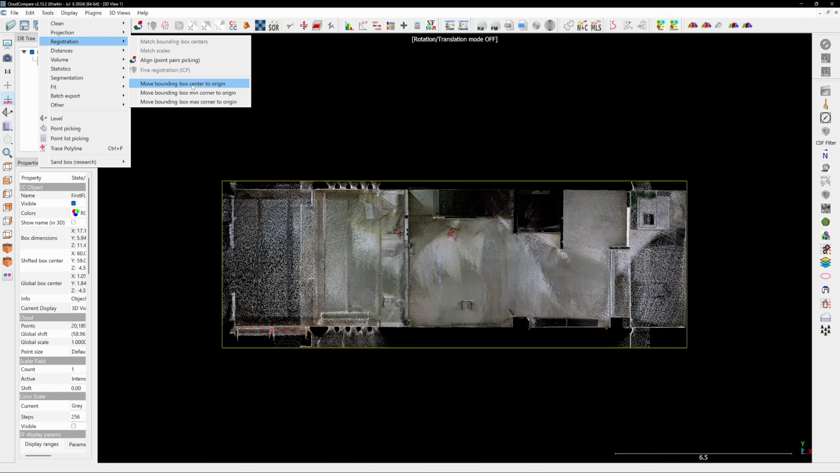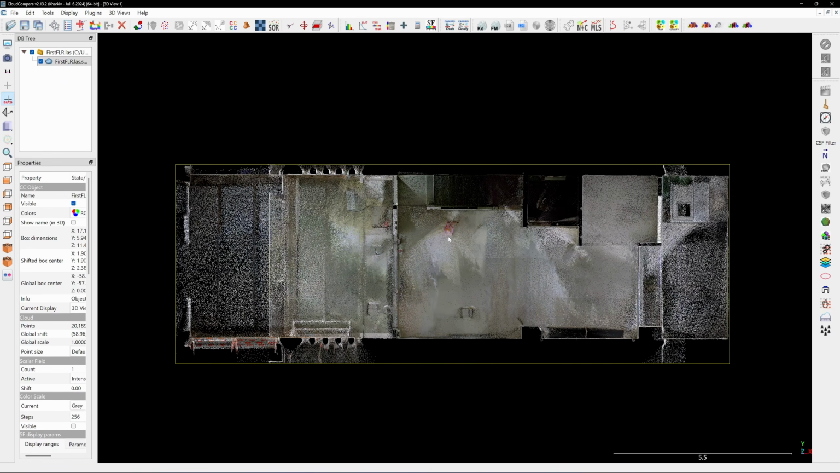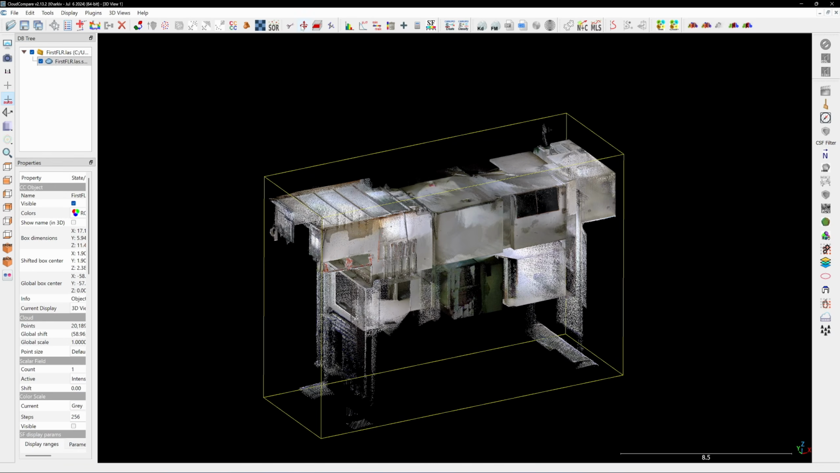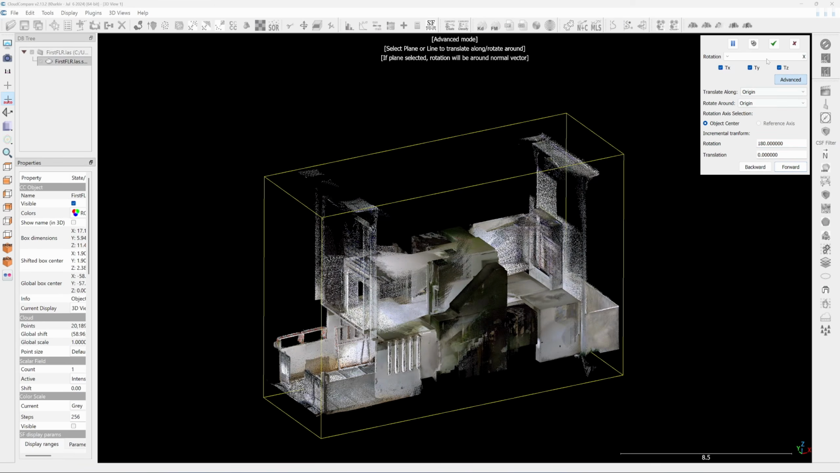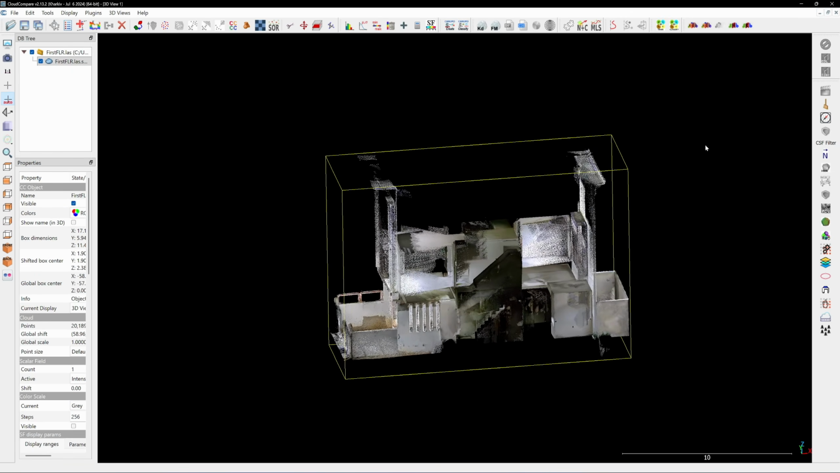From the Tool tab, click on Registration, then move the bounding box to the origin. And now the center of the first floor bounding box is positioned at the origin point. The building is still upside down, pointing toward the negative z-axis, so I will rotate it along the x-axis by 180 degrees to flip it upright.